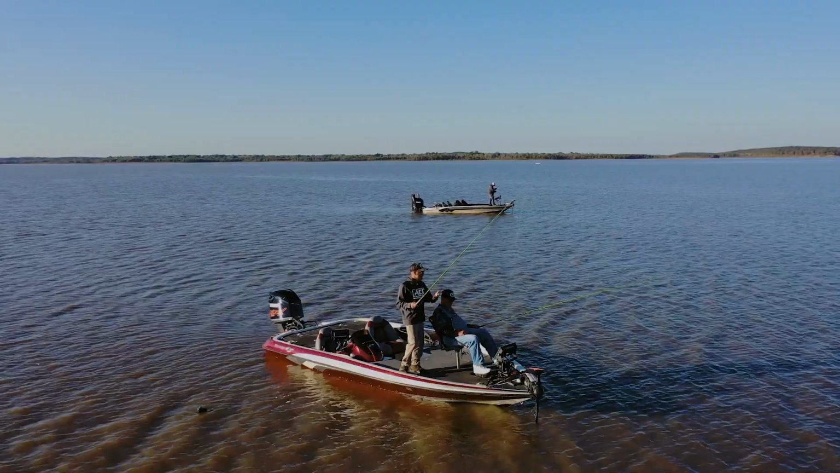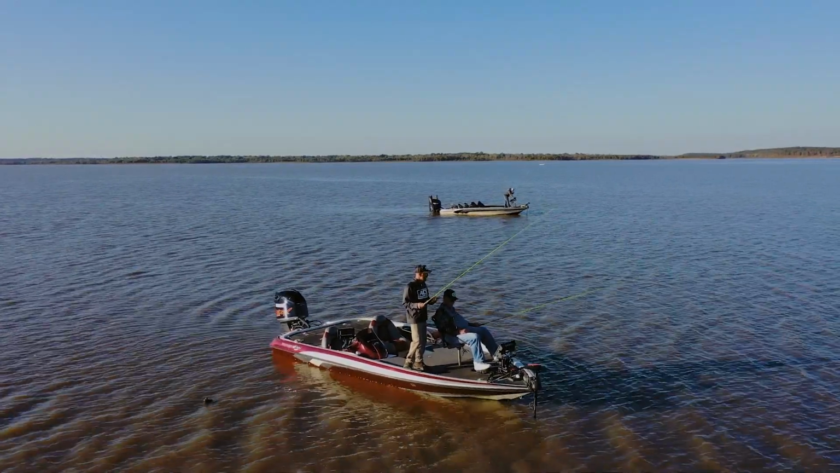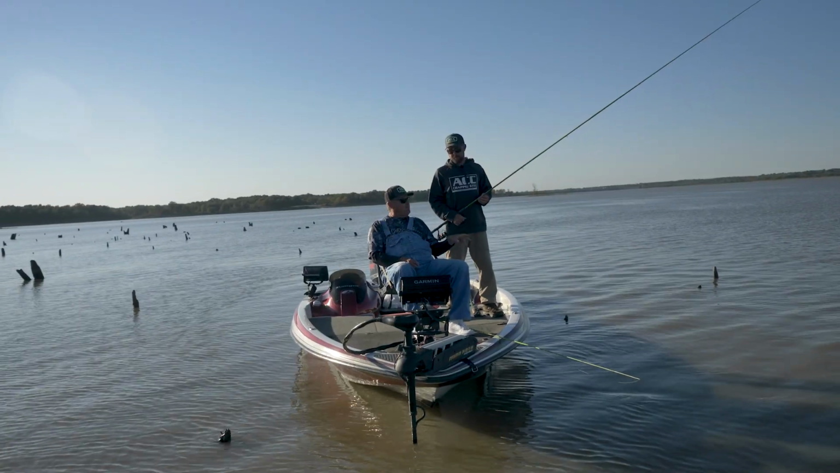Jackie and Holly Linton had them because they had the green boat. Yeah. And they had the green rods. Yeah. And they gave me one.